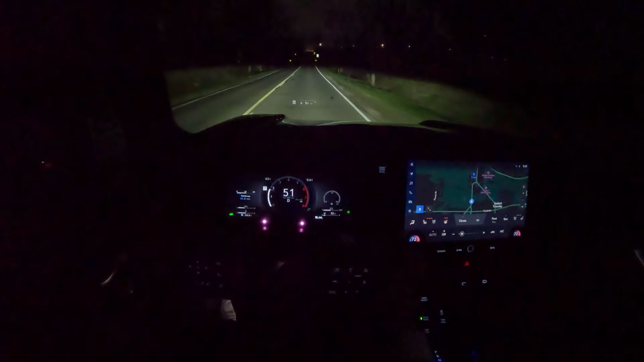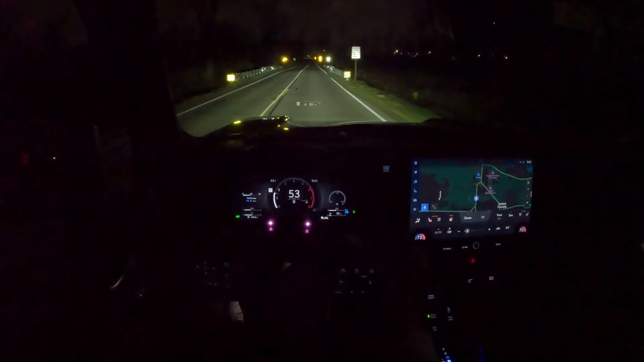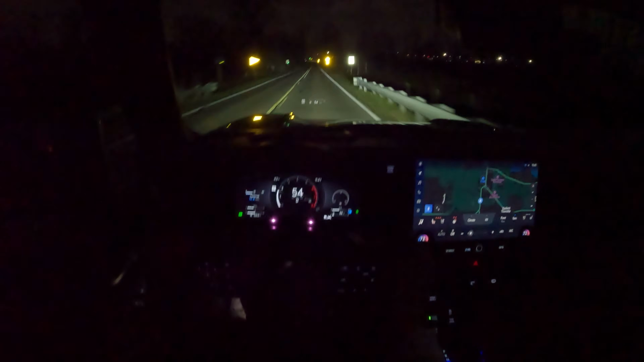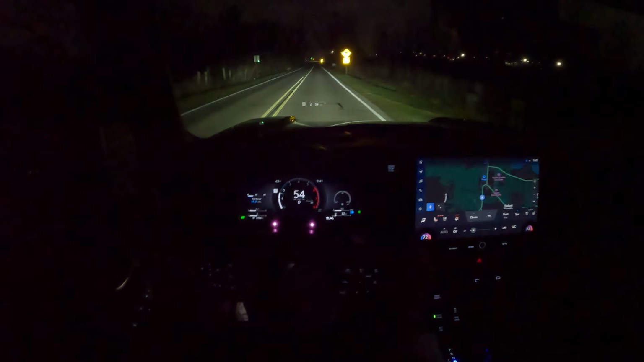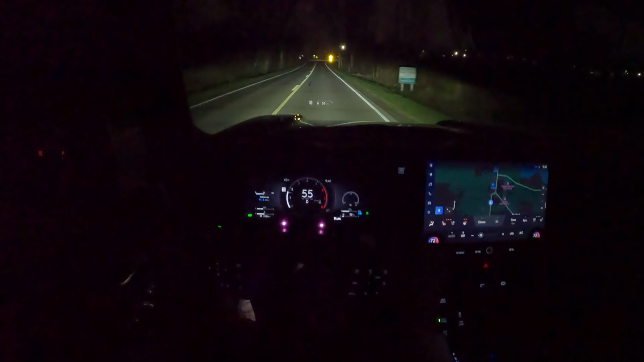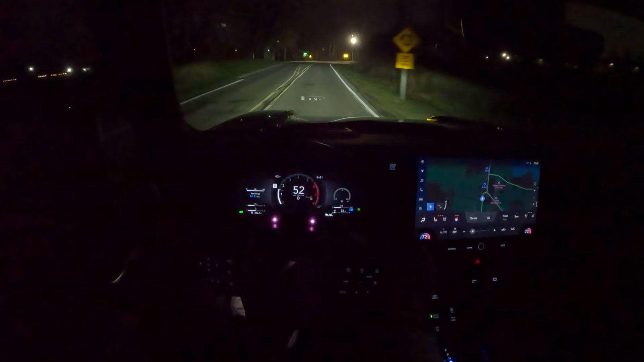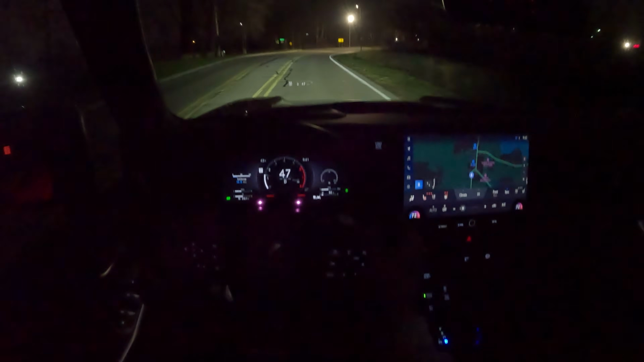Pretty nice performance from these brights. Give you a look, this is brights off, that is brights on. Yeah, pretty dang impressive there. We do also have auto brights. There's a button on the end of the turn signal stalk. You can toggle that on and off. I usually leave that off because I'm always afraid of blinding people.